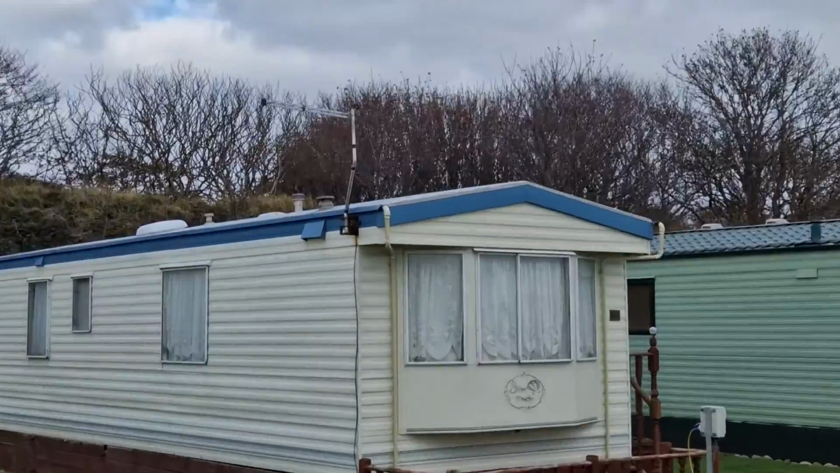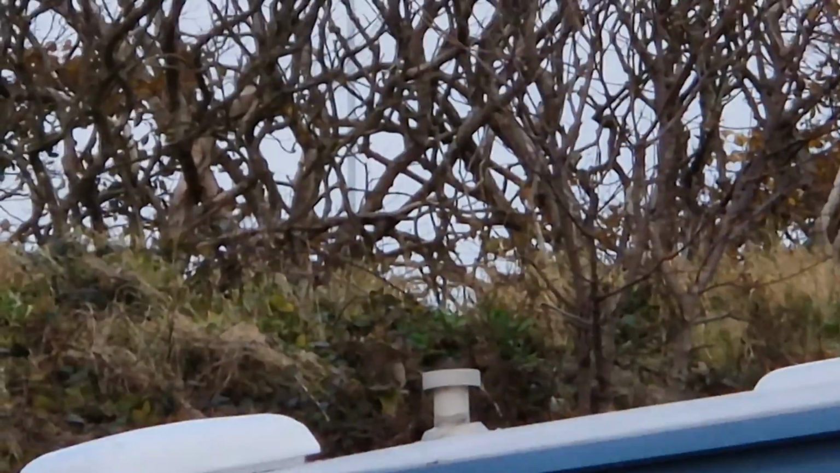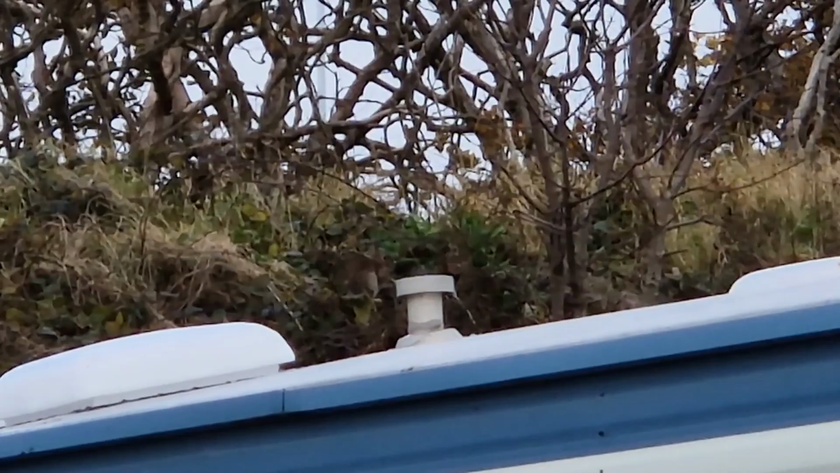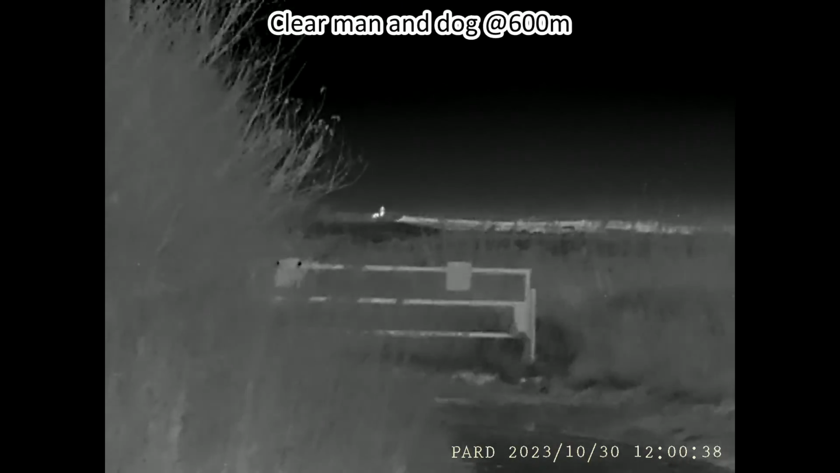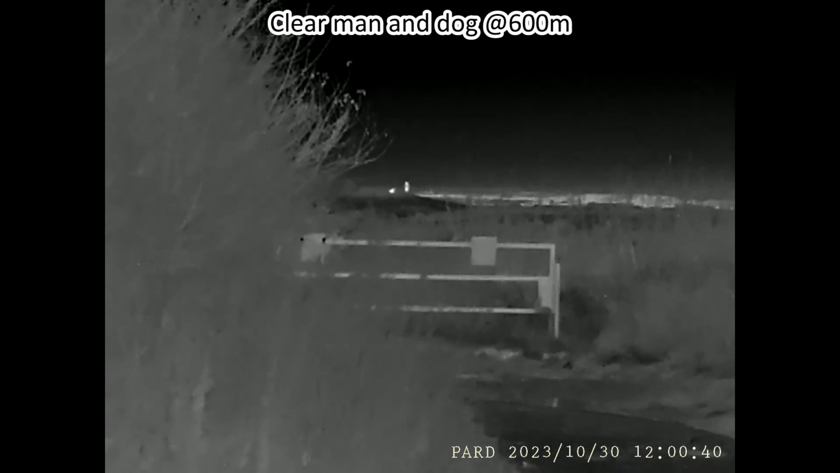Yet again, I can see exactly where the rabbit is relative to the vent on that static caravan. With the naked eye, almost nothing. It's just about invisible. Let's just film with my mobile and show you what I mean. So there's a rabbit centre screen there, clear as a bell on the thermal, and that guy with his dog in the distance. I'll measure this on Google Maps and put it on screen, the distance to that dog walker.